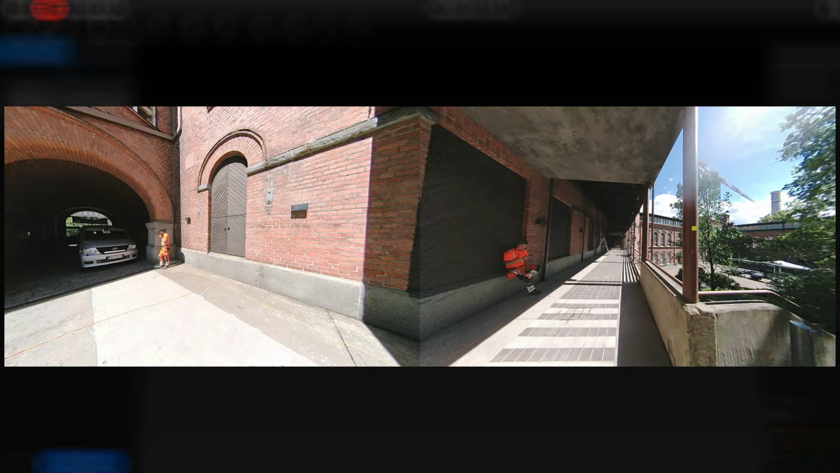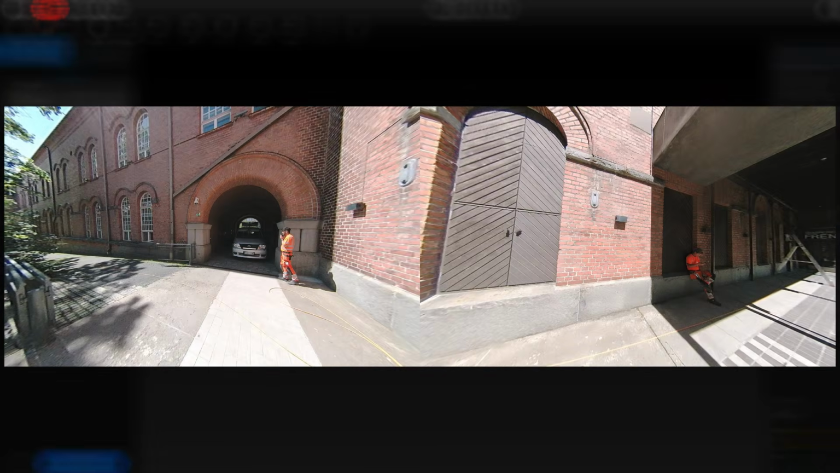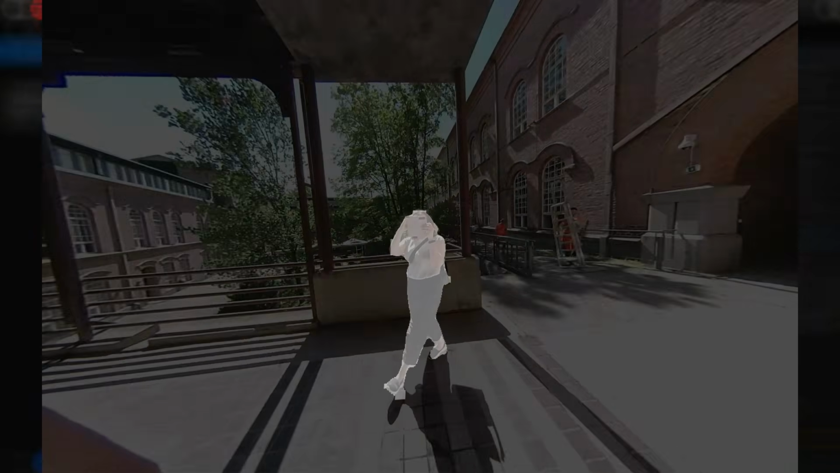PointClouds Studio also analyzes every image, automatically detects moving people, and generates separate mask images for them. It appears to use some kind of AI-based segmentation for dynamic objects and pedestrians, and does it relatively quickly.